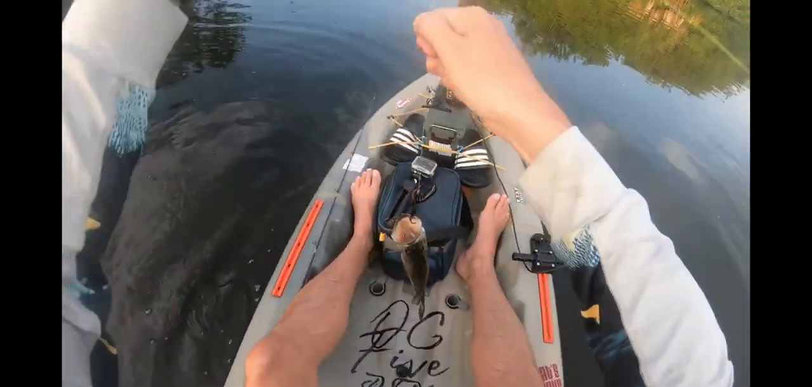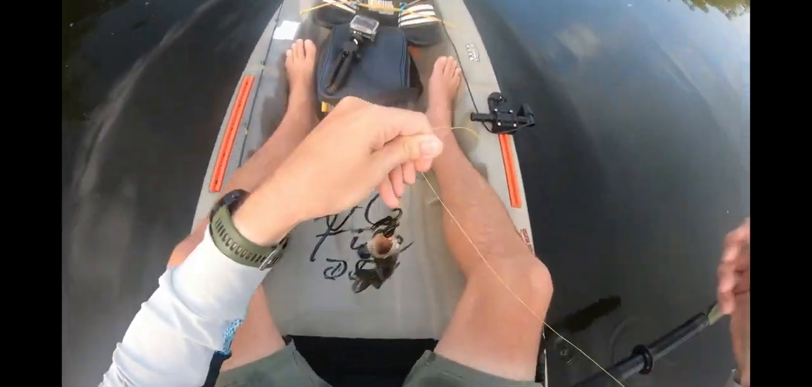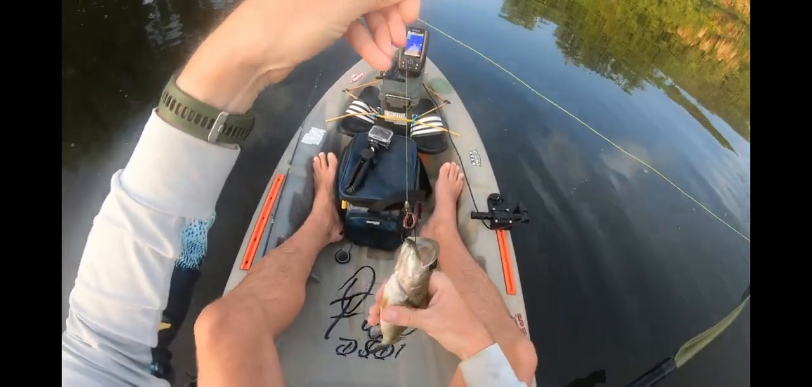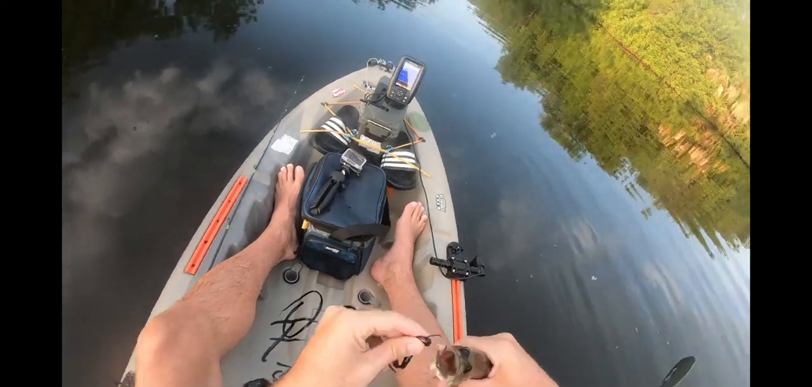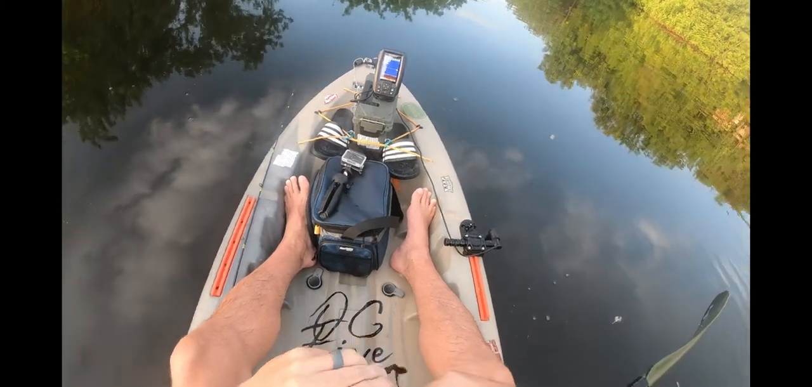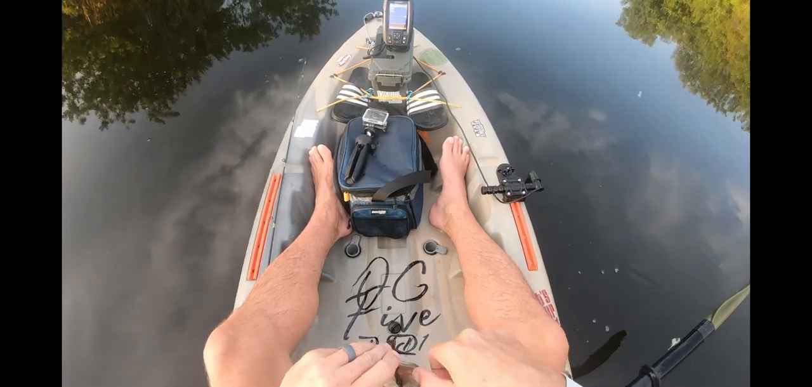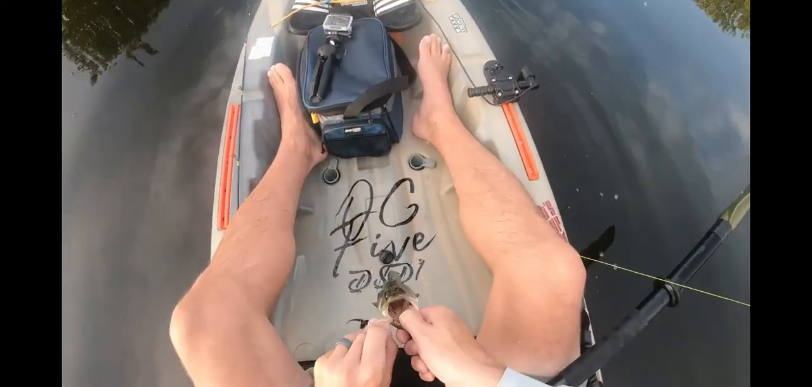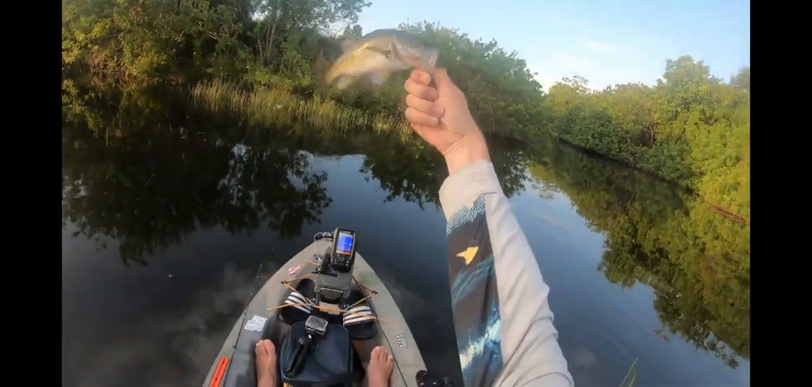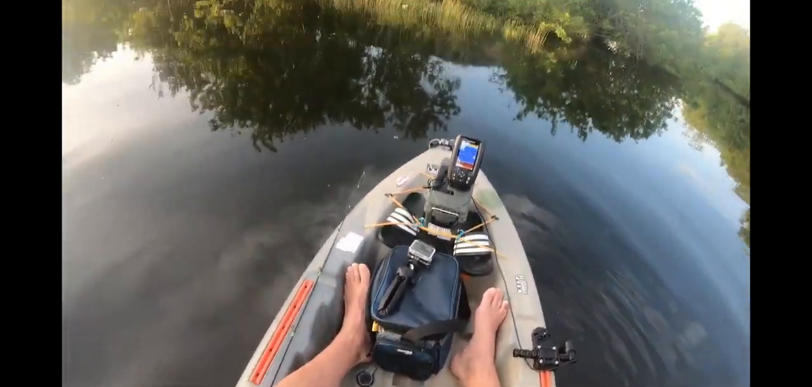Now, this isn't going to win me any bass tournaments, but considering not only did we not catch anything last night, but I personally haven't caught anything in 3 days on this canal. There we go. Thanks, little guy. It's a start. And where was he at?